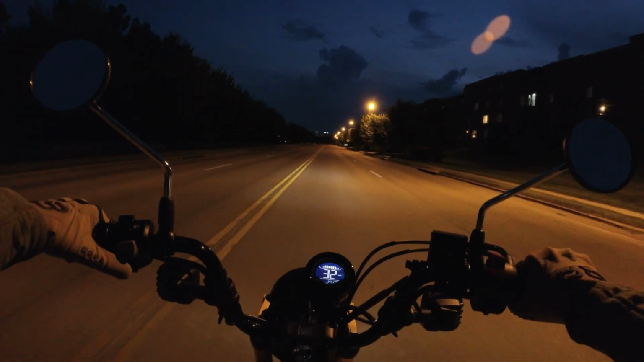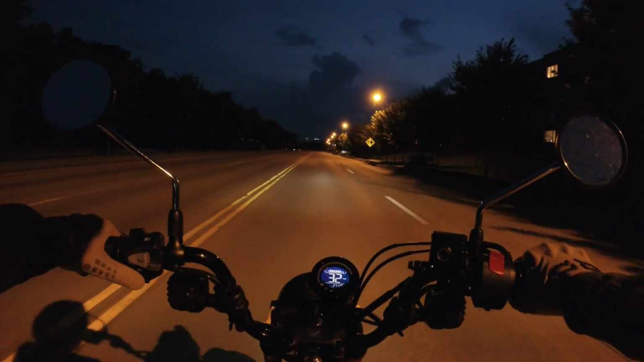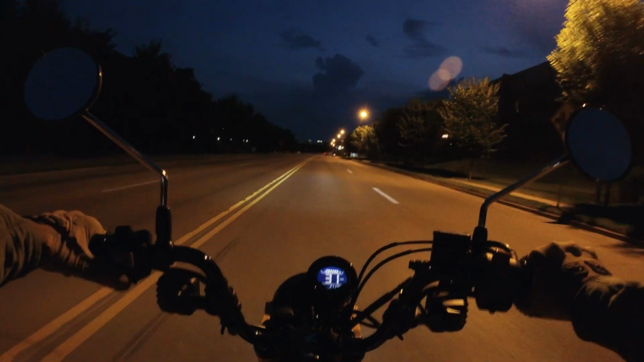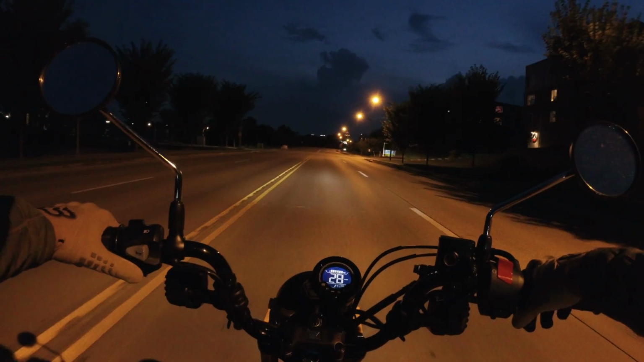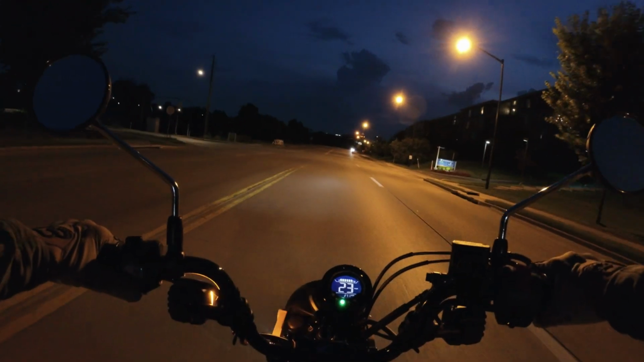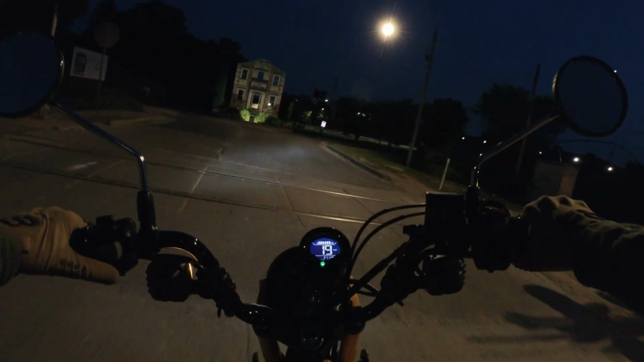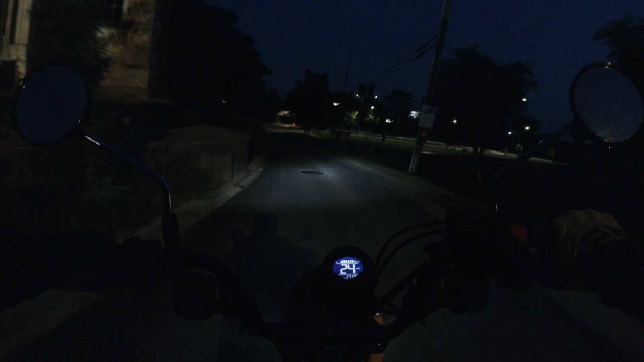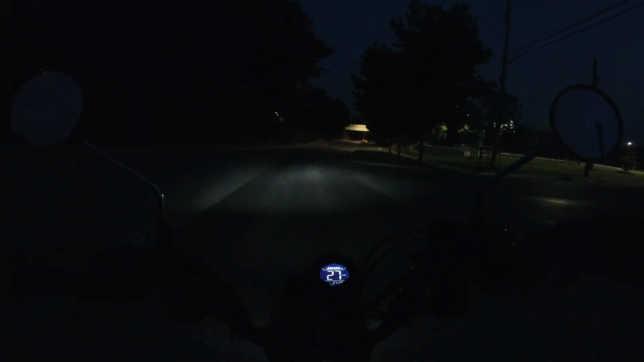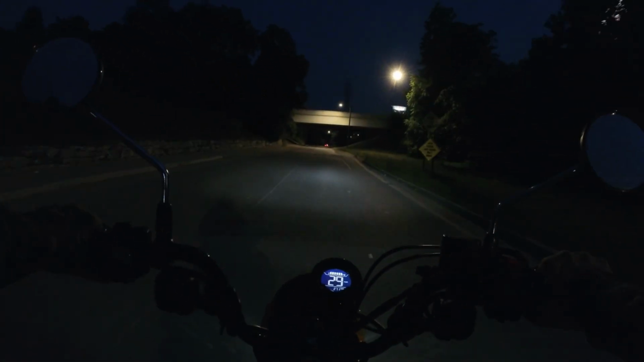But that is to be expected this time of year. And it's an interesting view, or at least it was earlier, because there's intermittent lightning off in the distance. Nothing too crazy. But I'll see if I can get around that train.